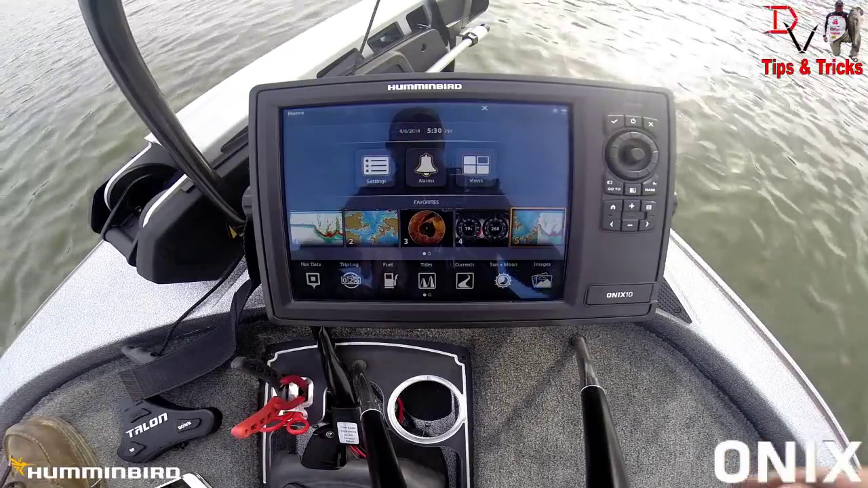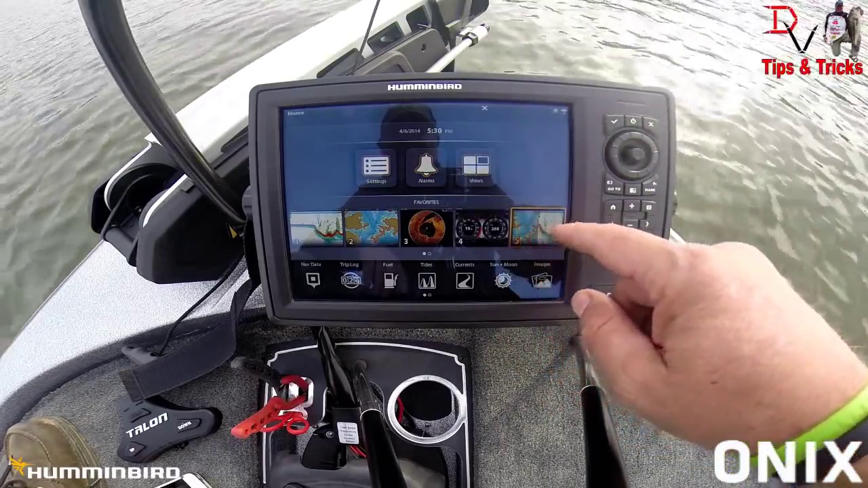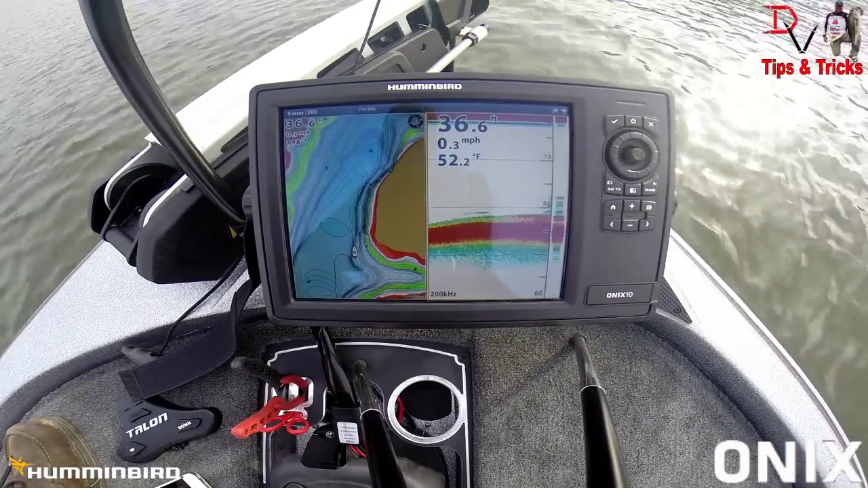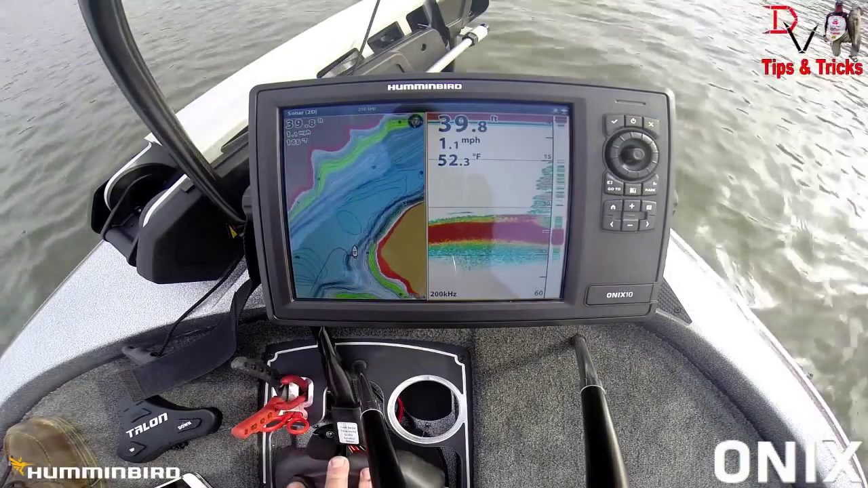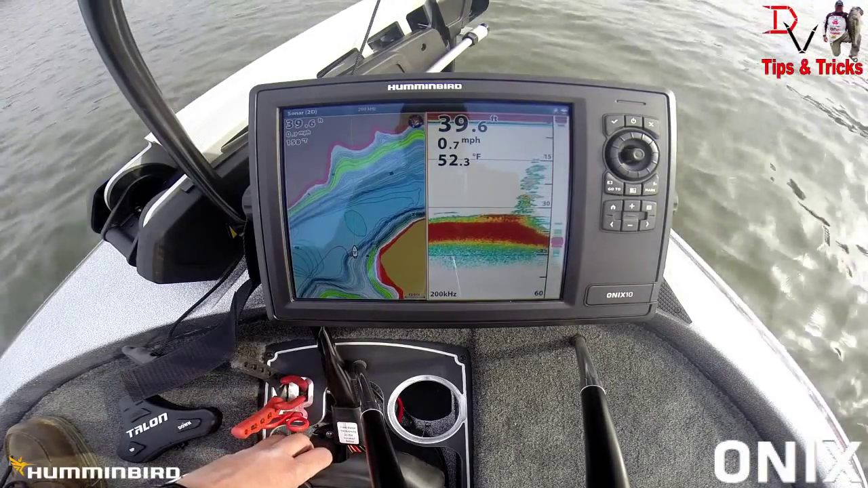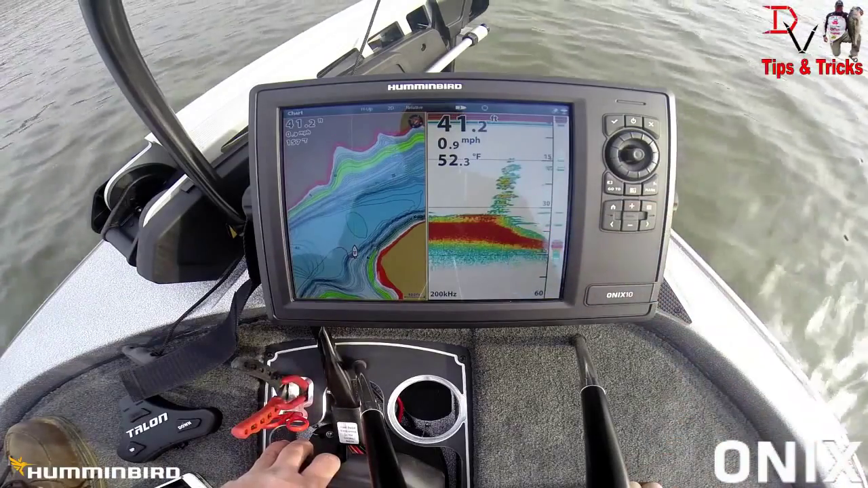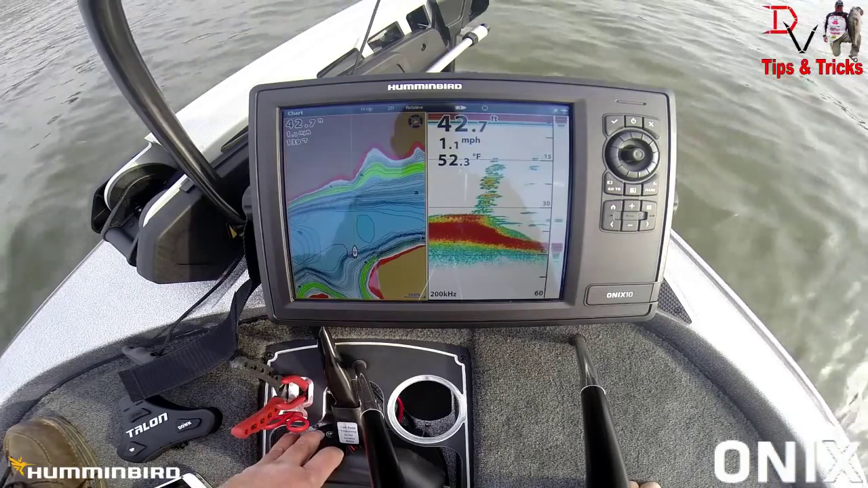We're on the new ONIX 10, and this is our home screen. If we want to go to view, like mapping in 2D, boom, touch it, and we're there. You can see we're moving around. This is new digital sonar in the 2D. It's digital sonar and digital processing. Got our Lake Master mapping over here on the side, dropped off in a little channel. Look at that fish right there. Got a few little bait fish, got some fish showing up there.